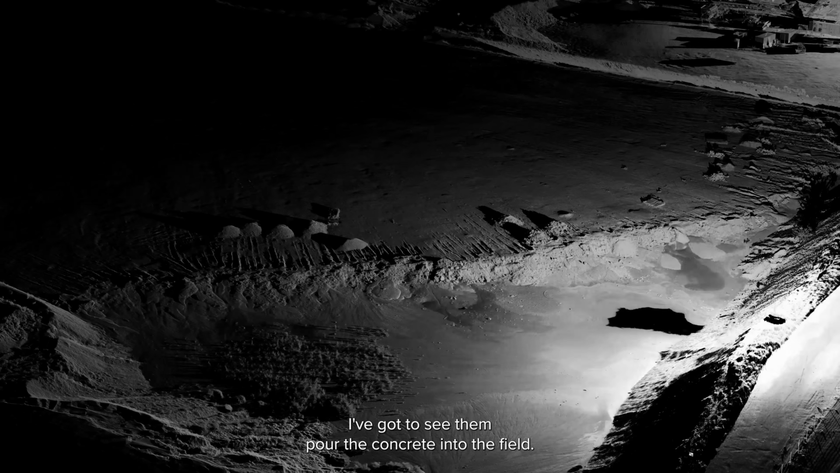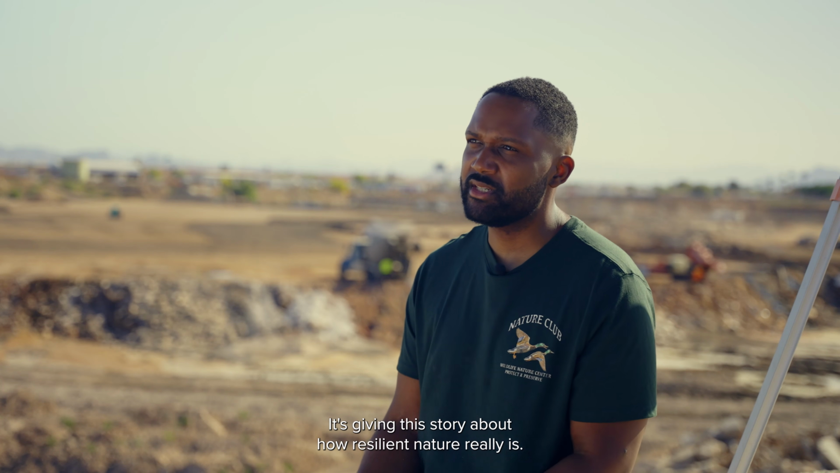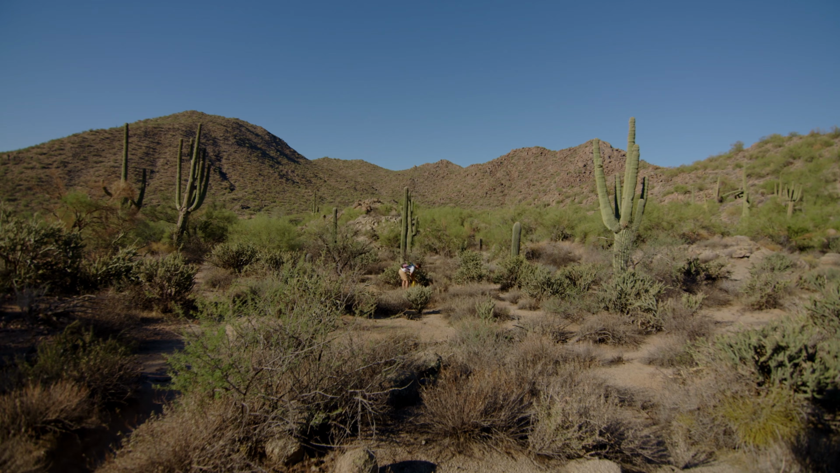I've got to see them pour the concrete into the field, but there's life growing up through the concrete that's poured out. It's given this story about how resilient nature really is.